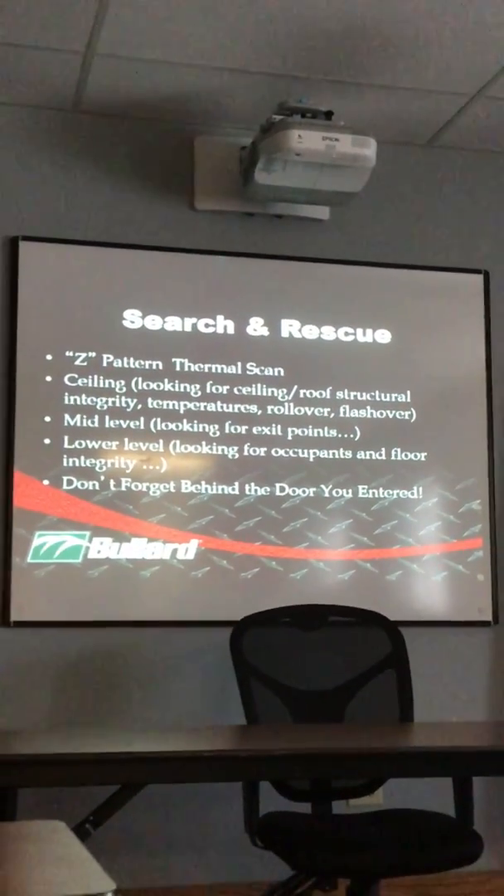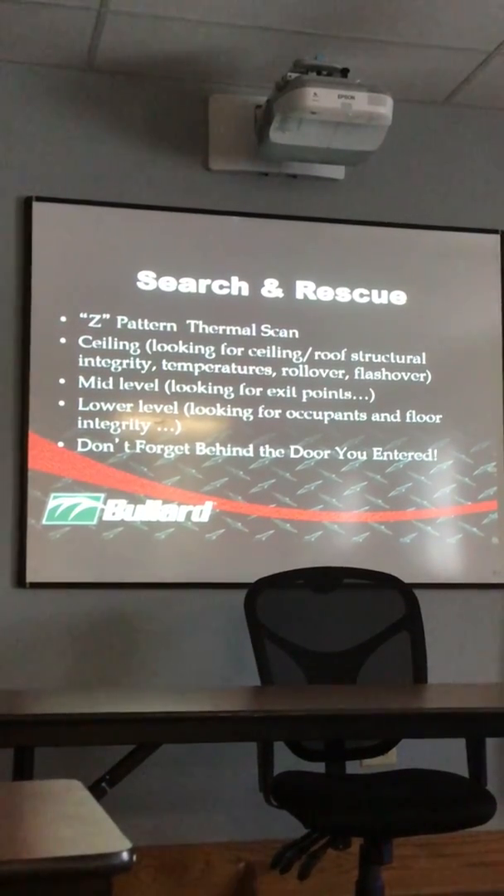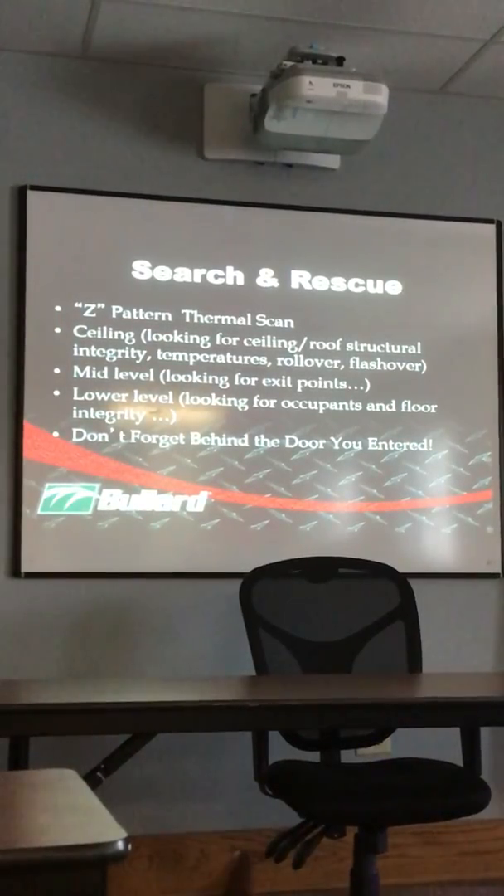Basic firefighter stuff. When you're using it for search, start at the ceiling, you're looking at your thermal layering, looking at temperatures. What am I looking at here? Going down to mid-level, you're looking for your doors, looking for your windows, your exits. Going down to the bottom, you're looking for people.